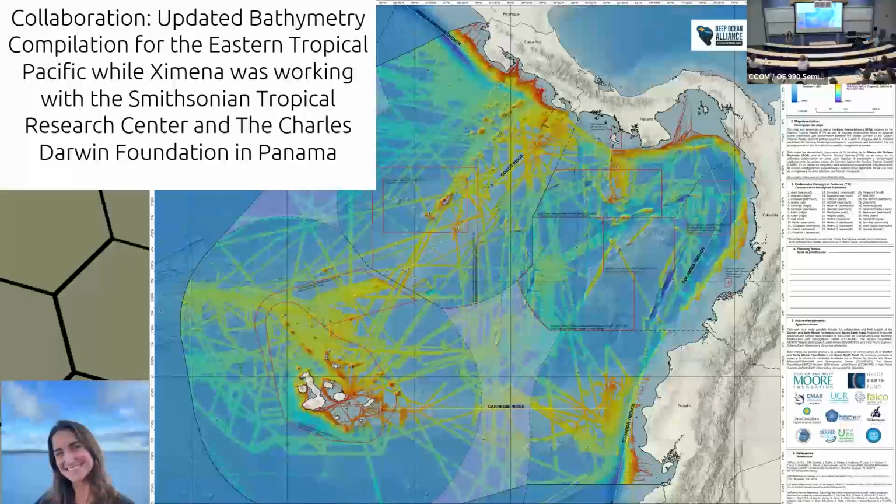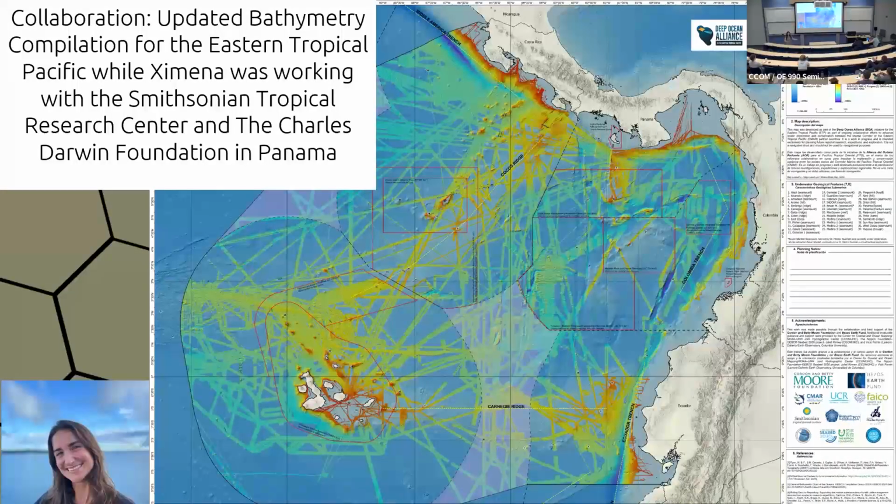I just wanted to highlight this example of collaboration and sharing knowledge and how to do things. Hamina was able to create this really gorgeous grid for the Eastern Tropical Pacific thanks to being able to spend time and learn how to do this well here. So hopefully Hamina's online.